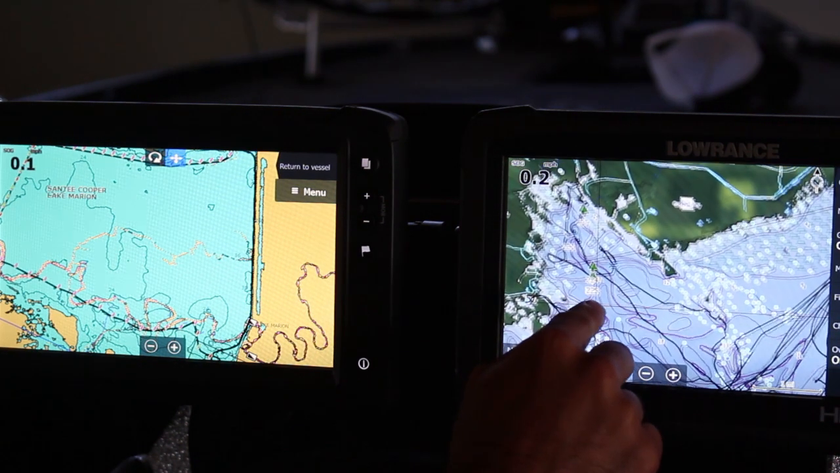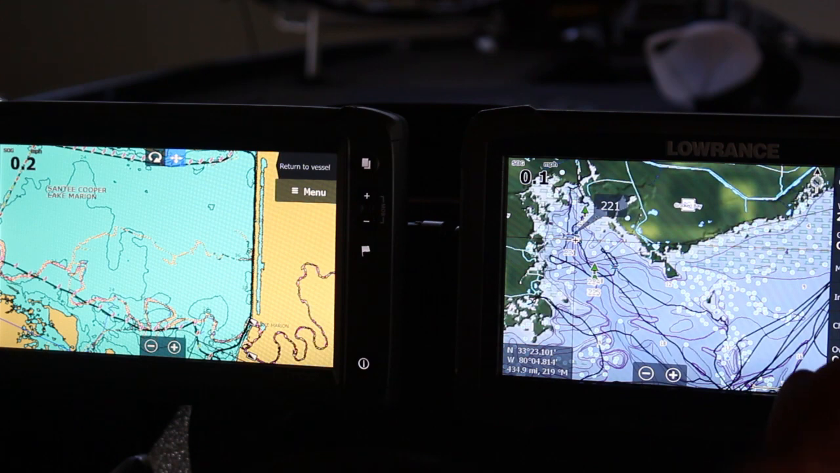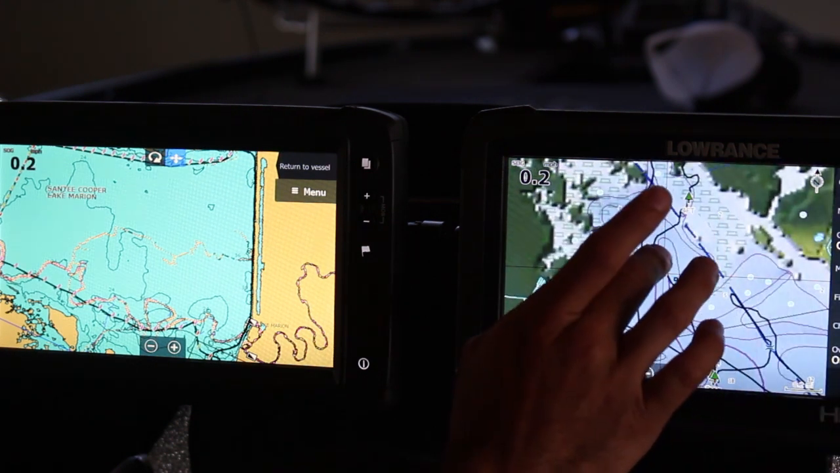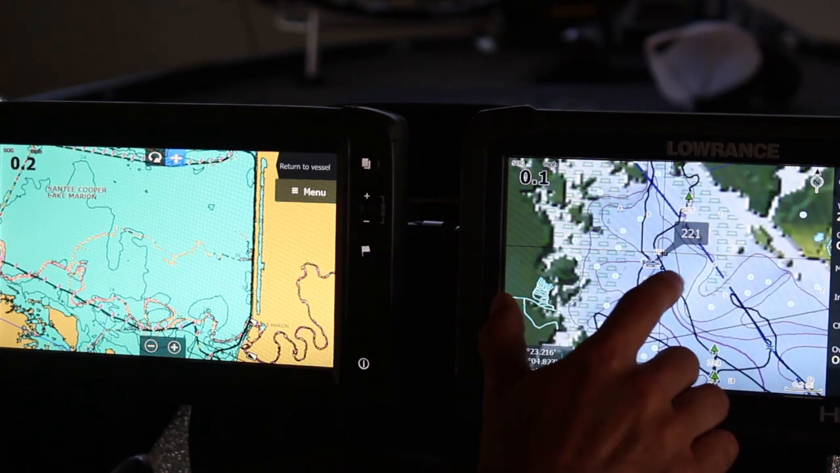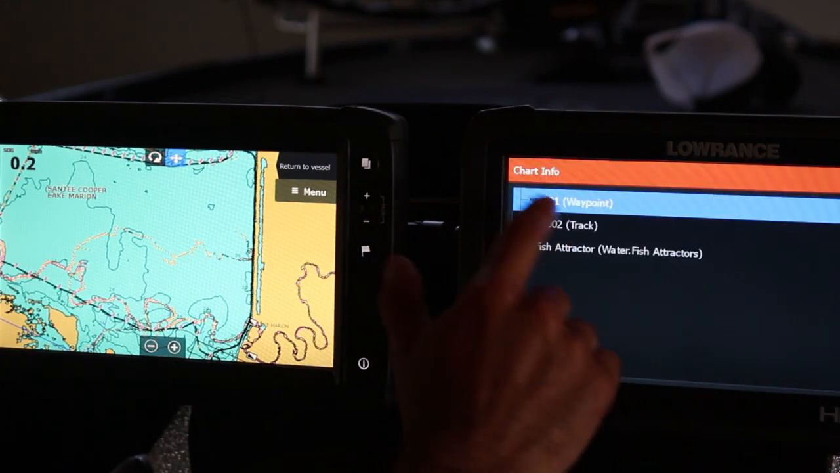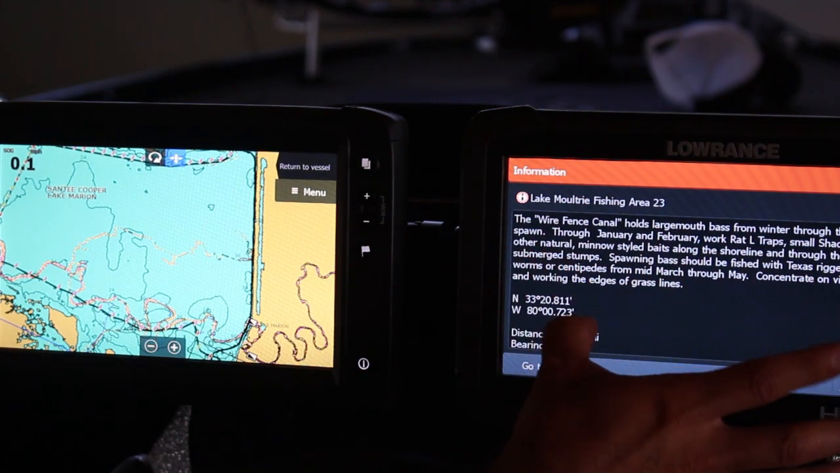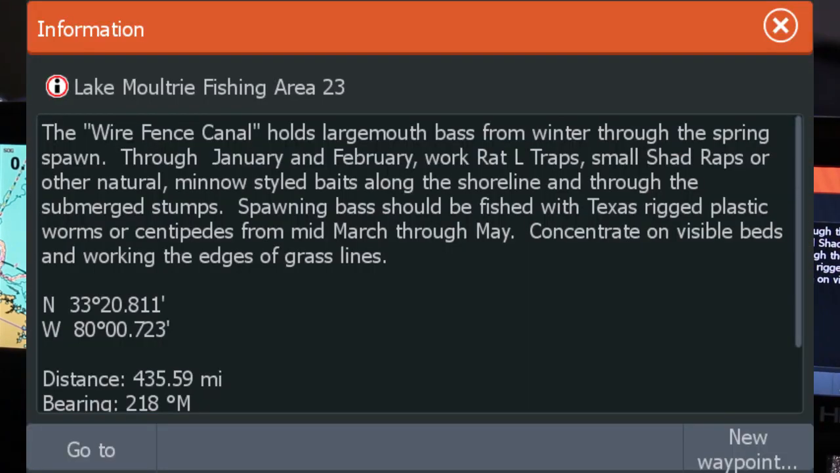I want to see if I can find one up here. This is an area known as Angels. It's a really good area to fish. You can see these different types of chart items. Oh, that's one of my waypoints, chart item. Okay, so here's a good example of some of the information that's in this.